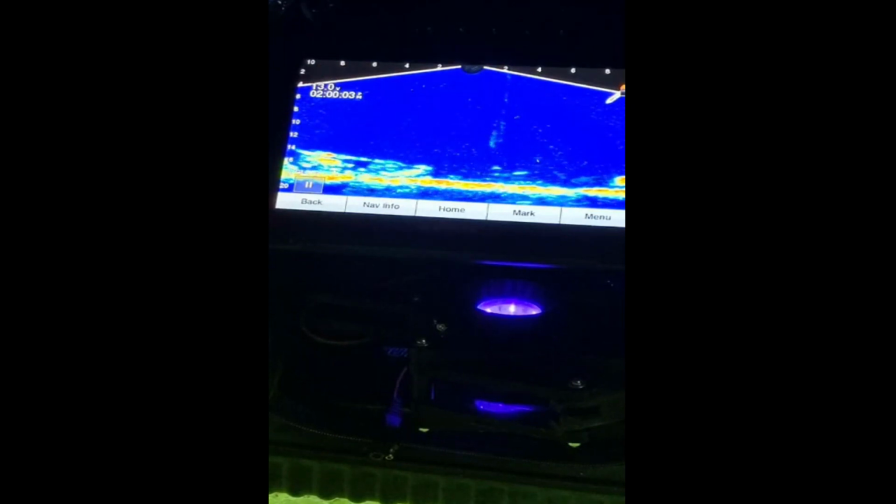So I just dropped this spoon down there and they just shot out of that brush pile, came right up to it and didn't want anything to do with it. So I'm instantly going to swap something out. It's really about finding out what they want, but it's frustrating now because we don't want to move.